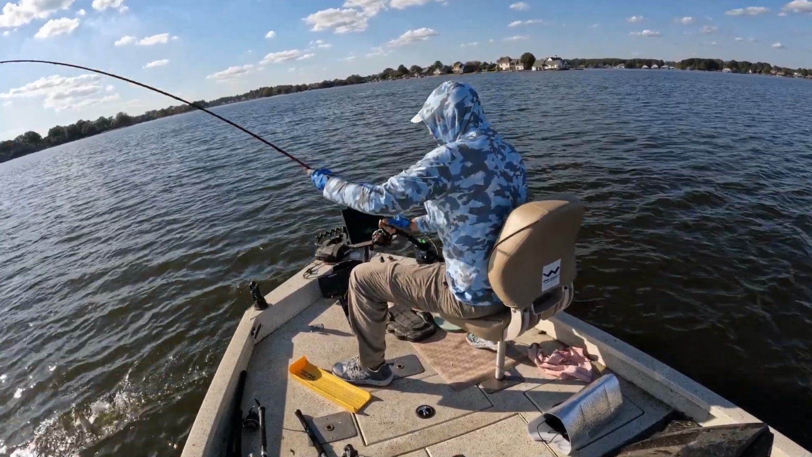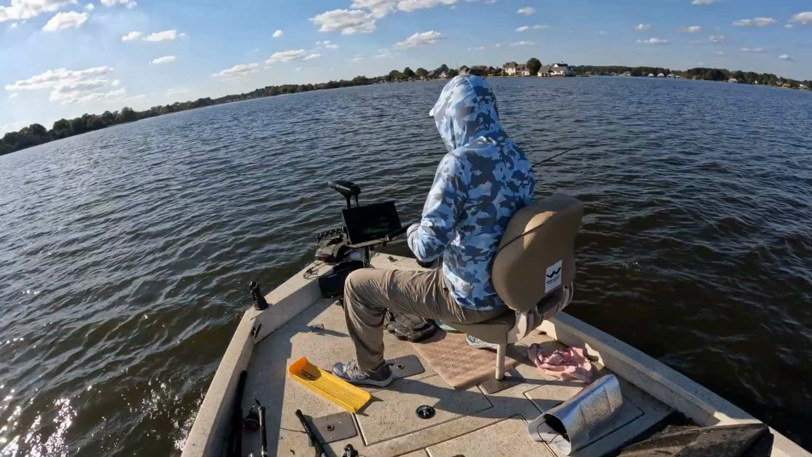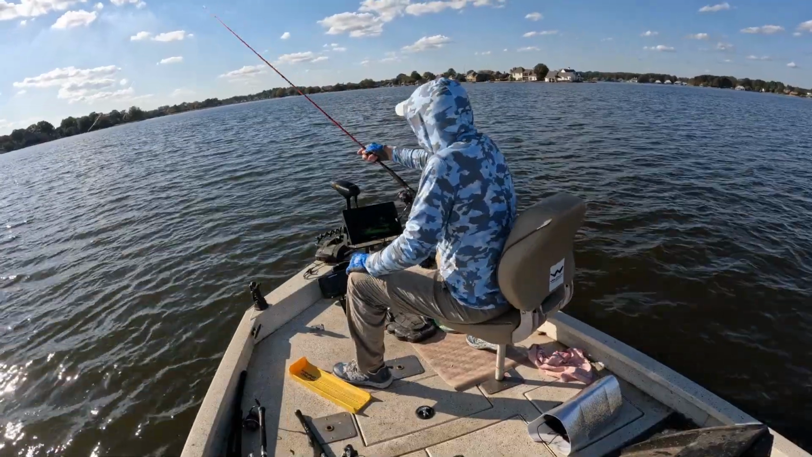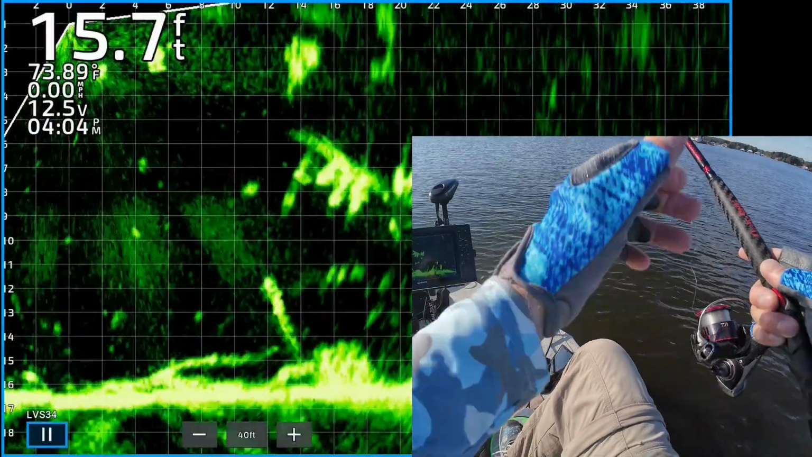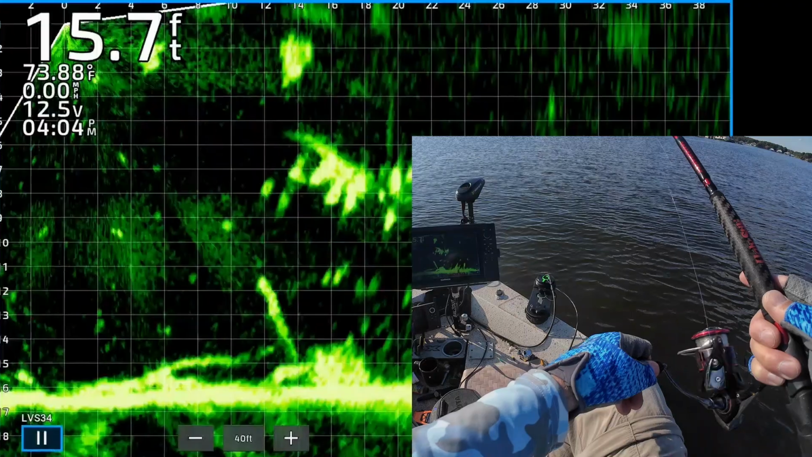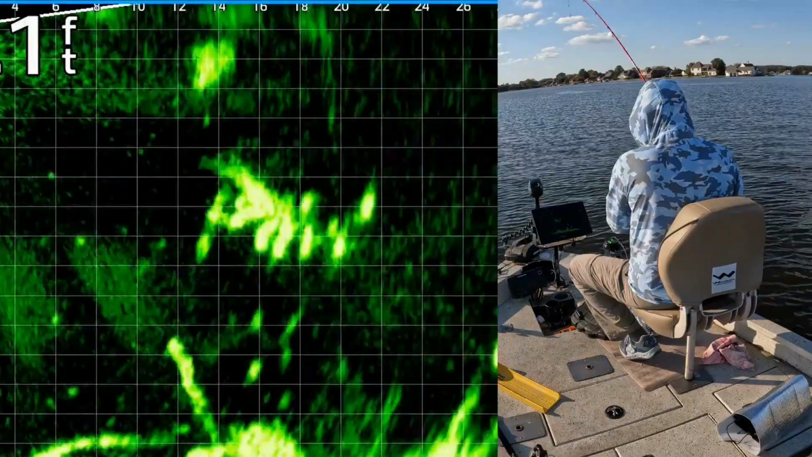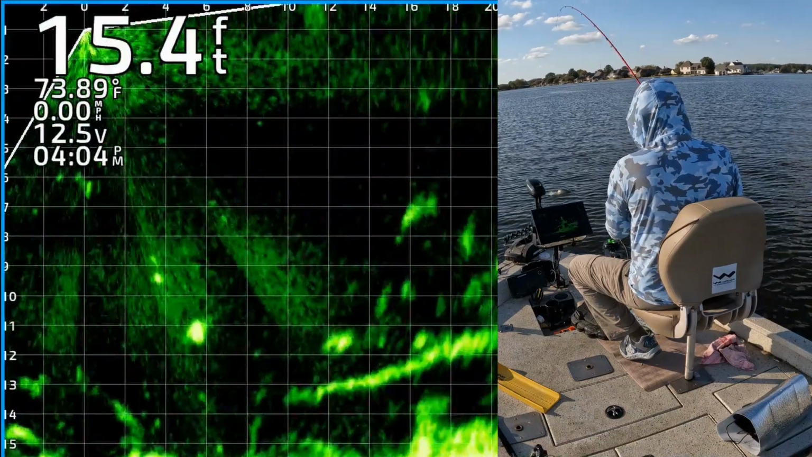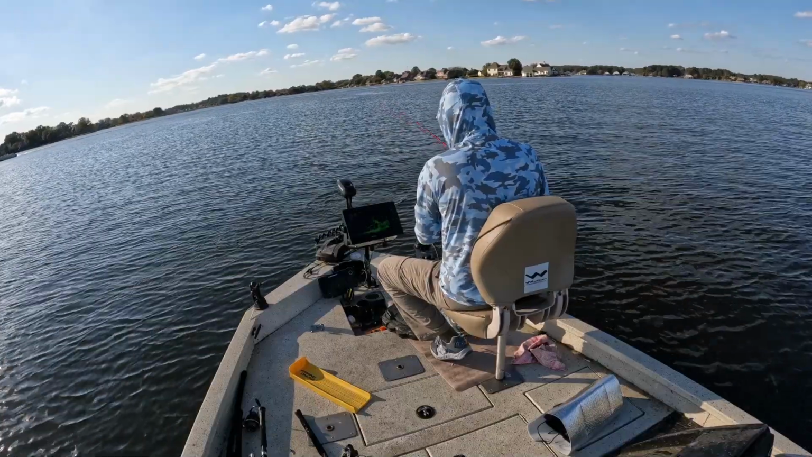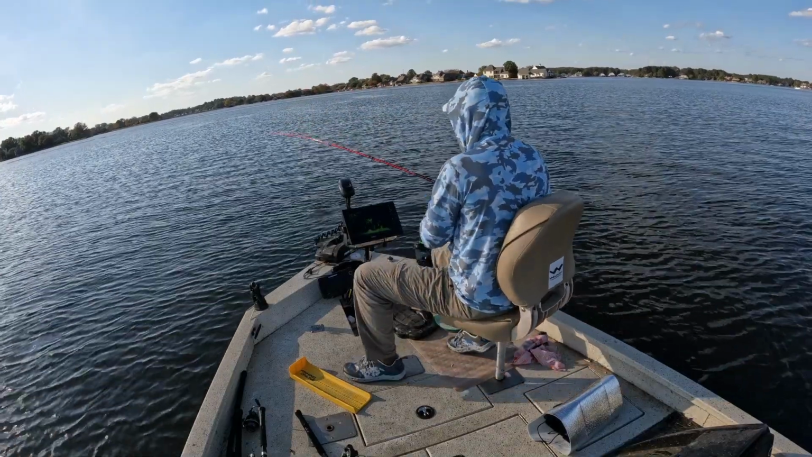Up here, dude. Come on. Oh, man, he got off right there at the boat. Shoot. Got that one. Oh man, yeah. Off the top of it. Big old crappie. Right out of that mess. Goodness.